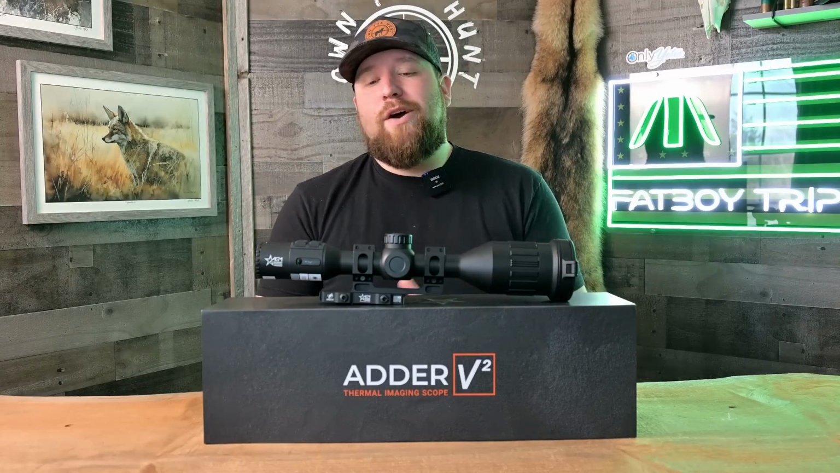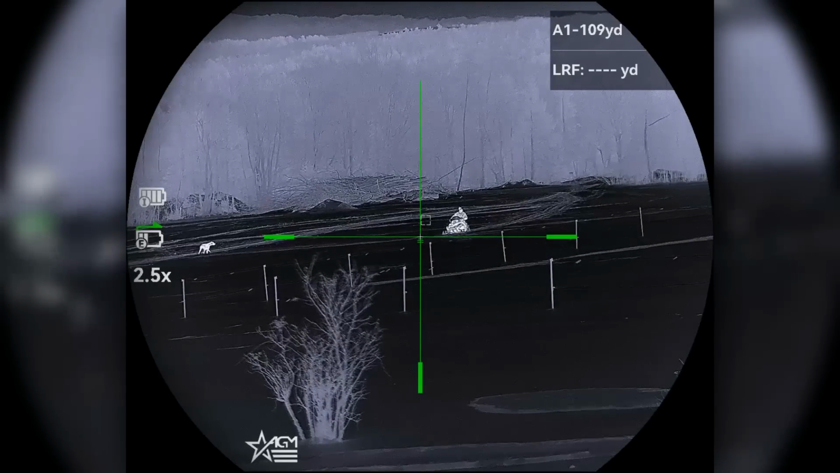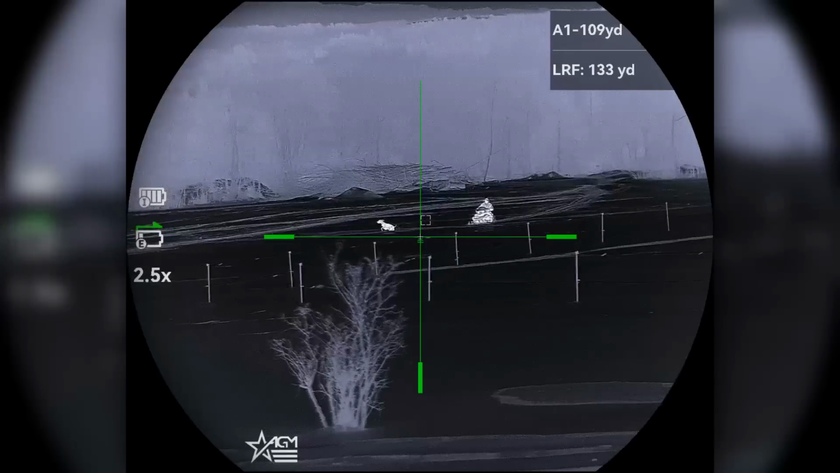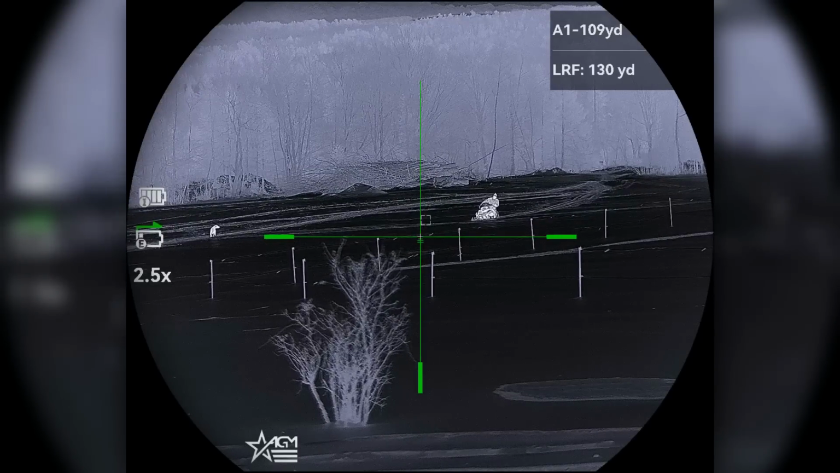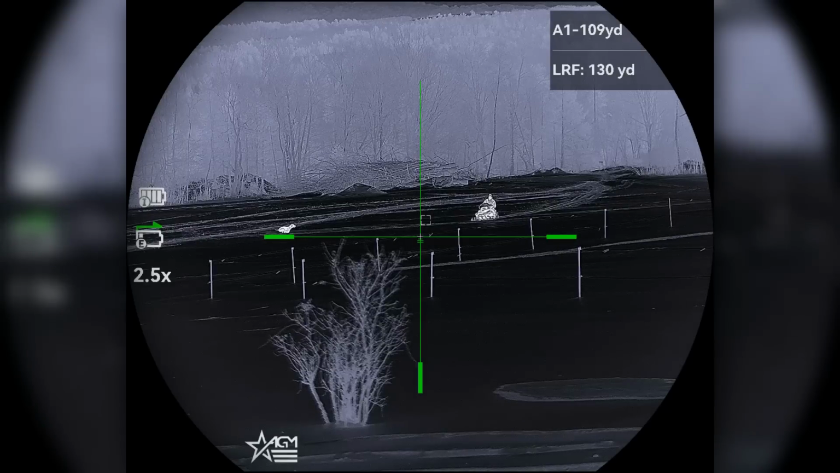The reticle options in this scope are not my favorite. I don't really like any of them, if I'm being honest. None of them really stand out to me as being, yeah, that's the reticle I want to use. But AGM gives you some really cool reticle options, color changing options. You can change the center dot to be white when you're, say, on heat, or black when you're on heat, and you can change the suggested point of impact stuff. So nicely done there. They give you some really cool features and options as a user, but the reticles themselves are not my favorite.